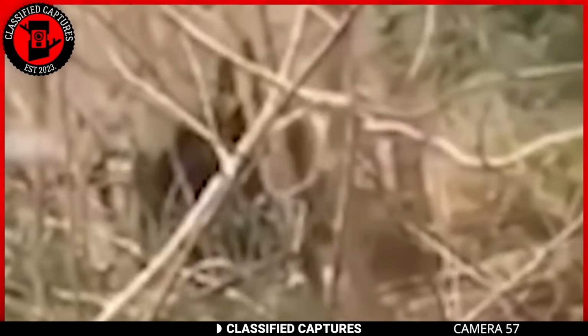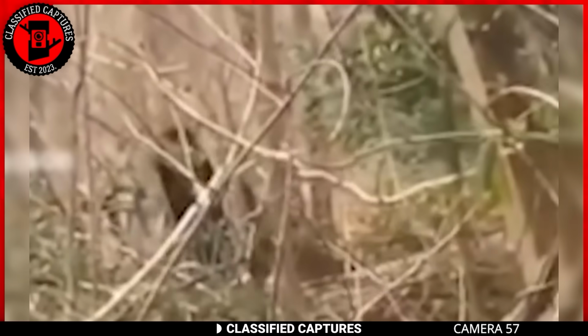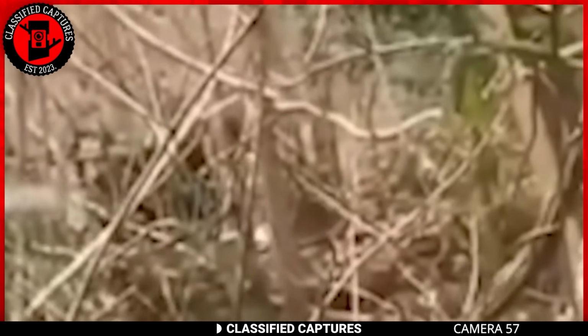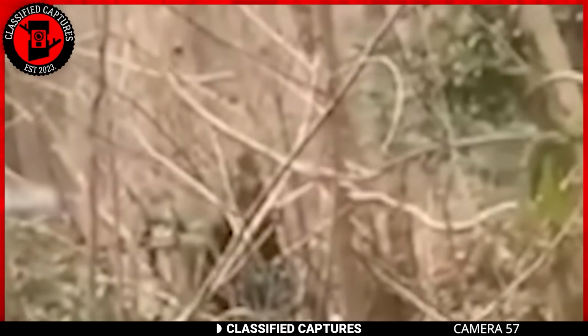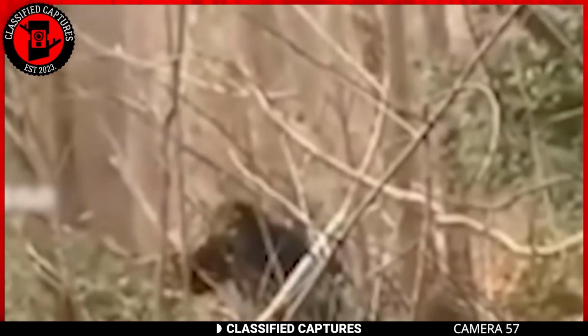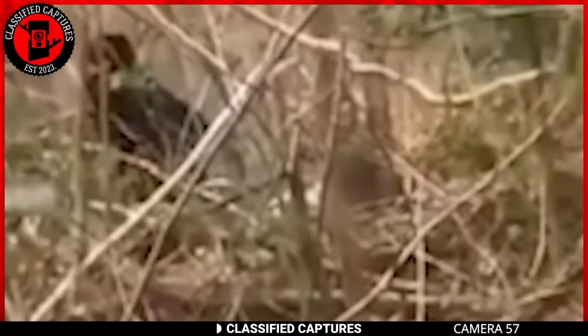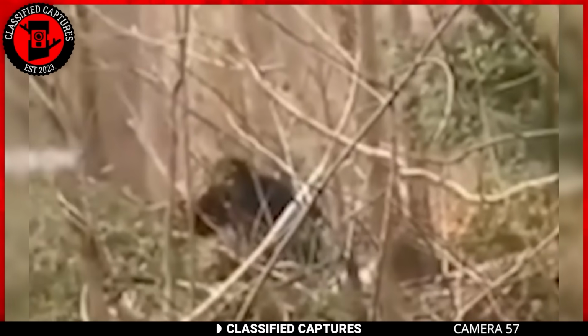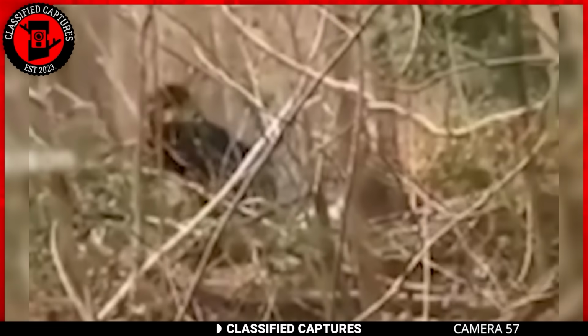Standing at an imposing height of 7 to 8 feet, the creature emerges from the shadows covered in dark fur. Beyond that, it's what I can describe as a mosaic of ape and human features coalescing in a form that is unmistakably Bigfoot. Its imposing presence leaves you awed. If it was you in this situation, what would you have done? Wrong answers only.